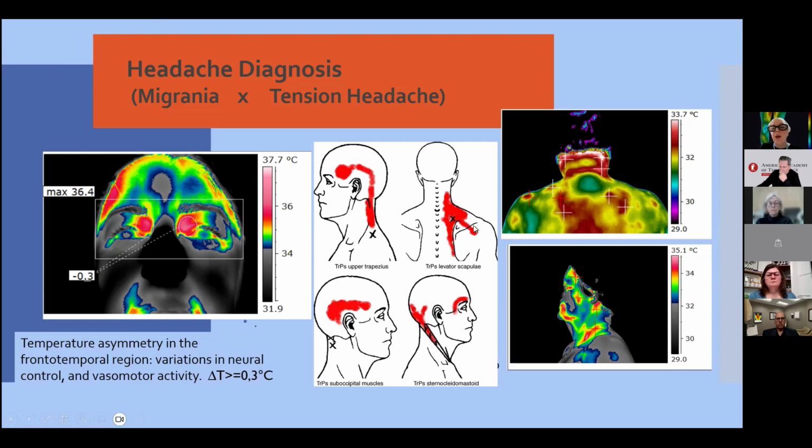There are a lot of trigger points producing the same symptoms in a headache crisis. So I can see the difference and get the best treatment for this patient just using infrared imaging in the first instance, before any other investigation.